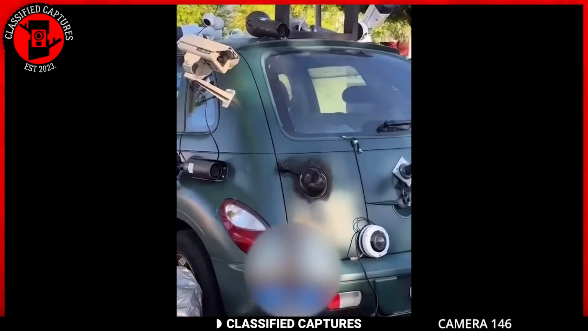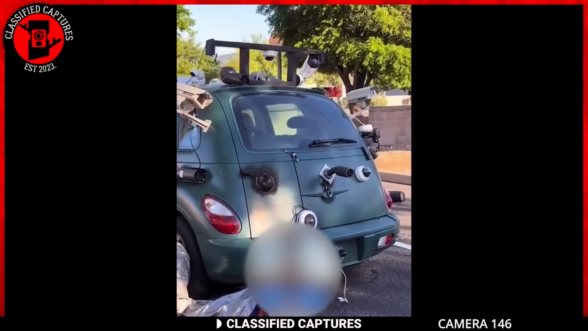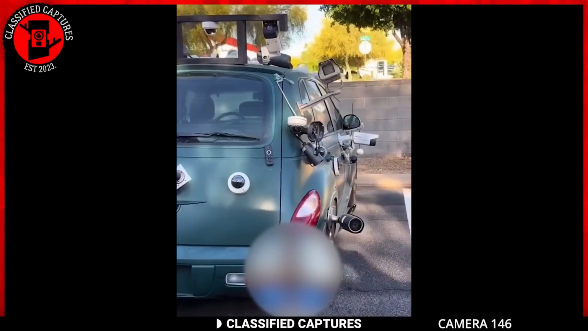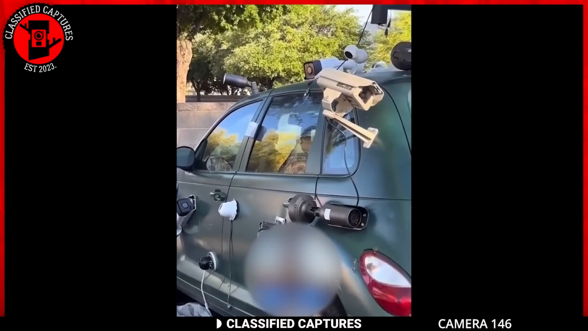With those cameras mounted all around, it's safe to say that anyone thinking of getting too close to this car will think twice, unless, of course, they had their whole body covered and they ripped the cameras off for some extra profit. It sounds funny, but I can see that happening.